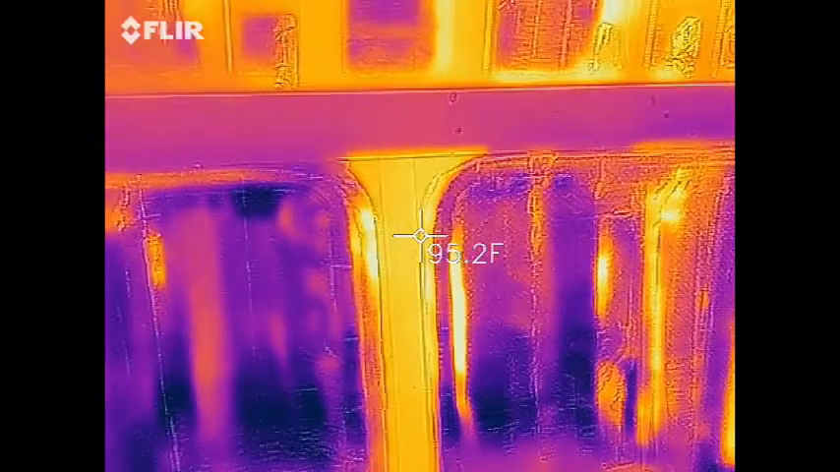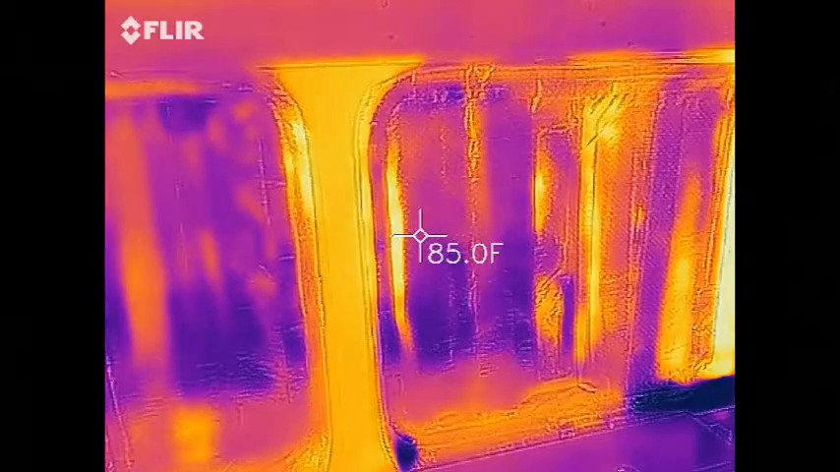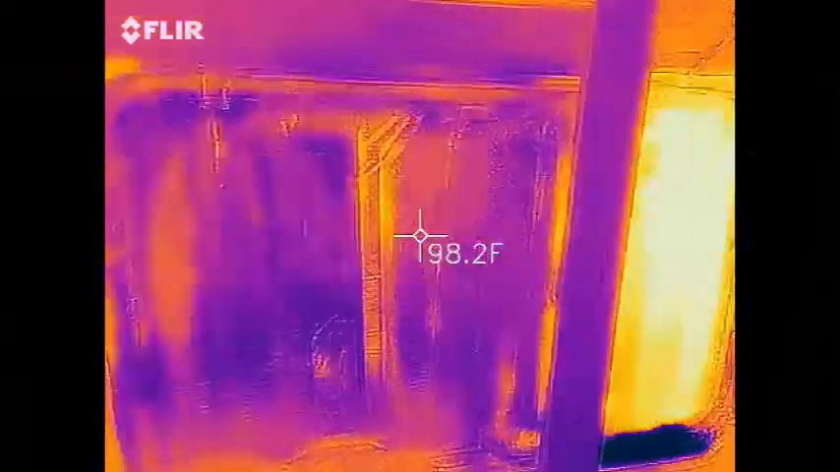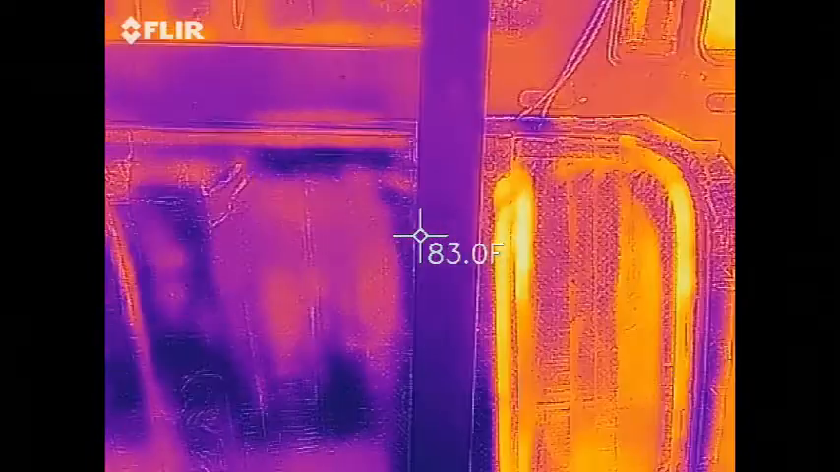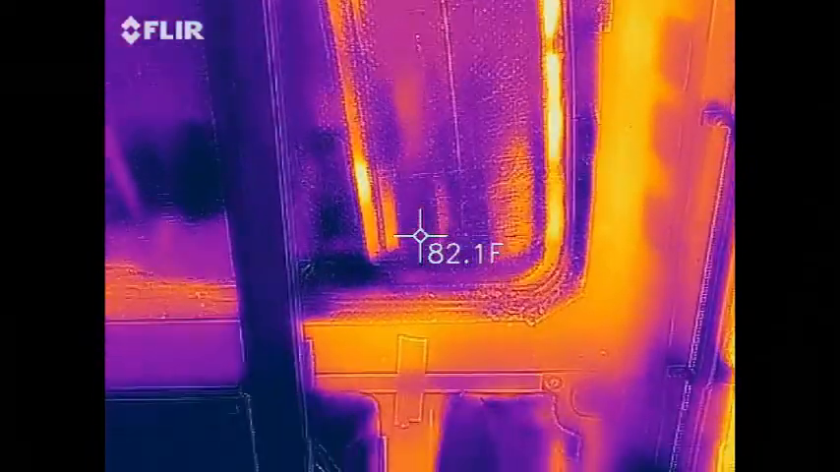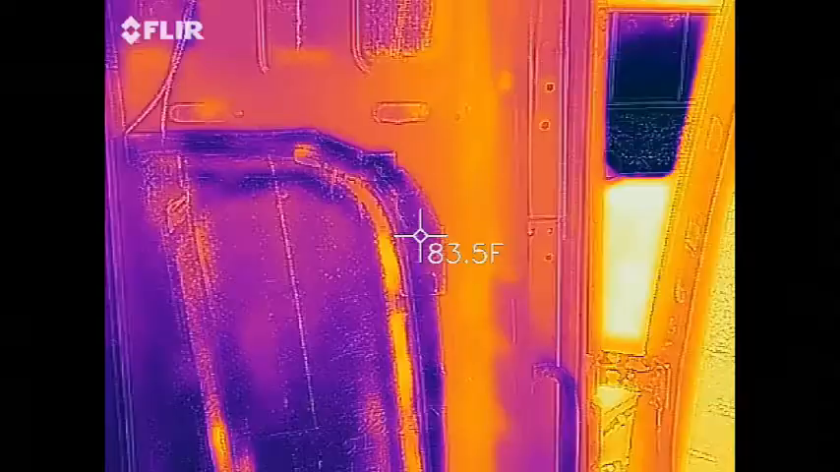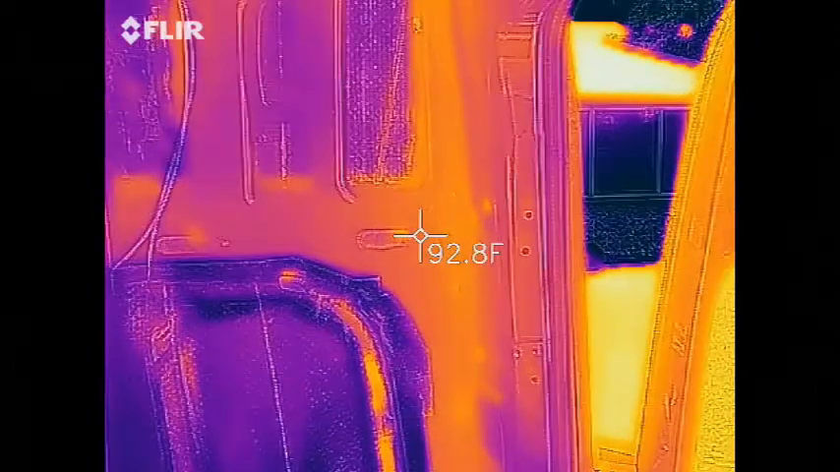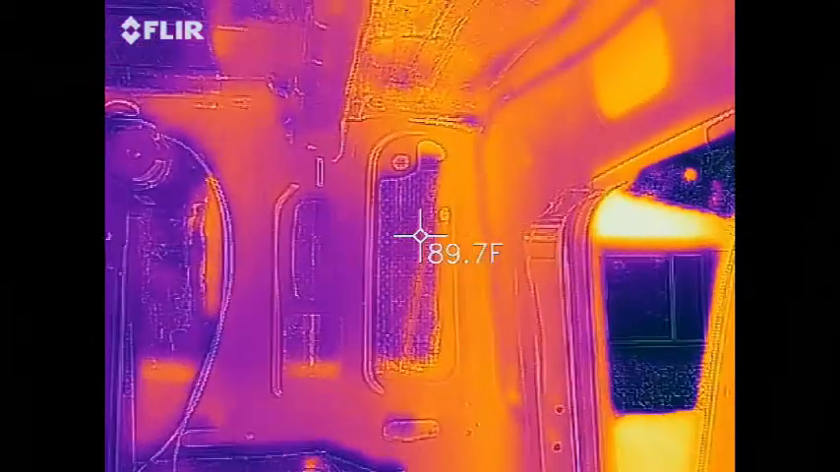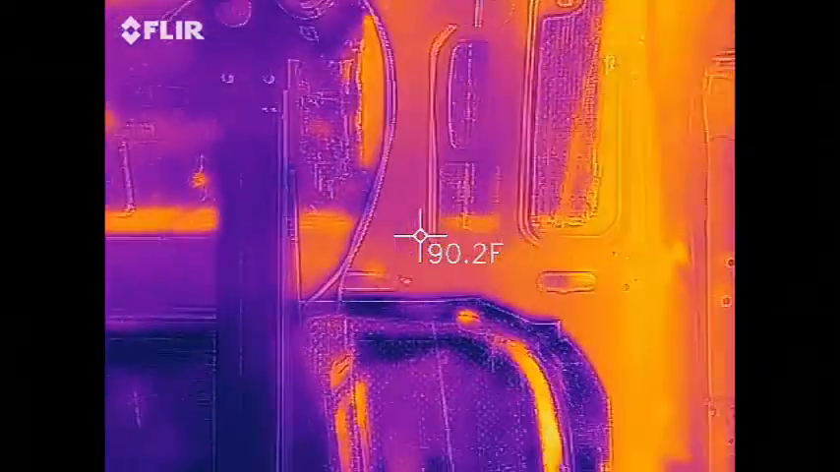And this section right here is one that I didn't cover up. So that made a very distinct difference.